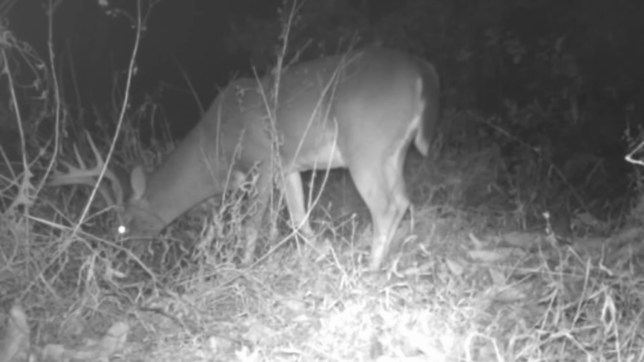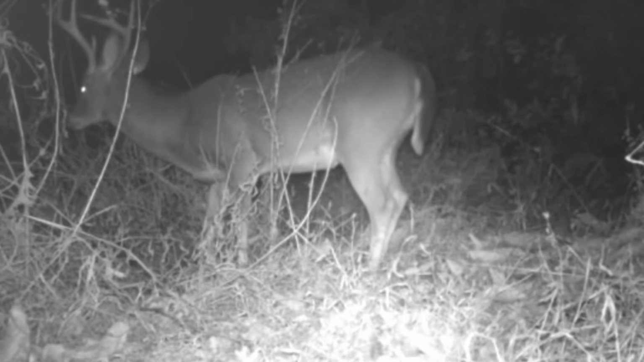You don't see no little spikes here. These are big bucks. Look at them. All different types. Like they're gathering up for something. All different racks on them. Maybe I'll catch some pictures of them spiraling around here fighting. All sizes, all different racks on them too.